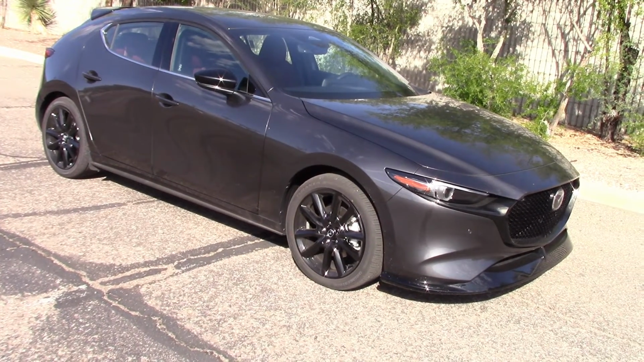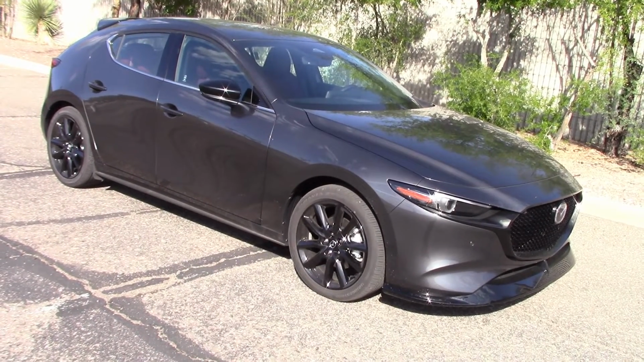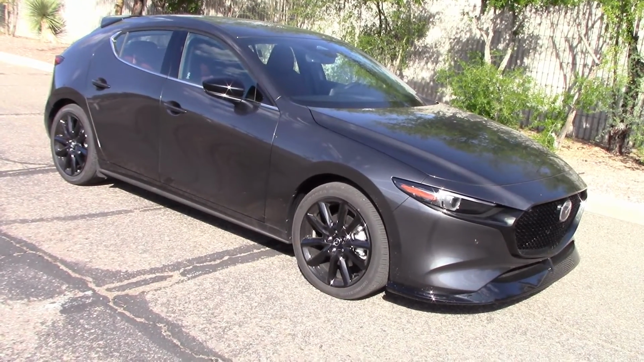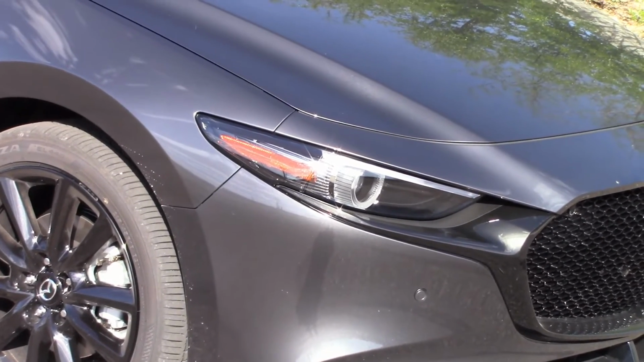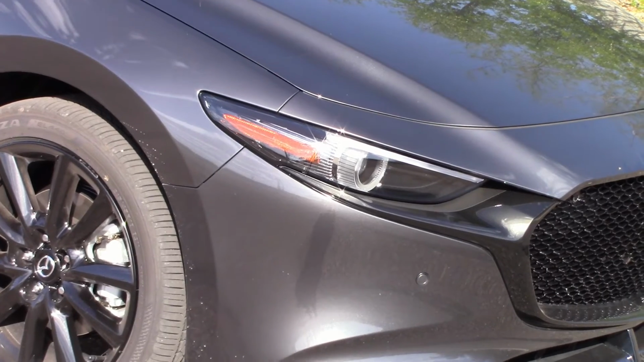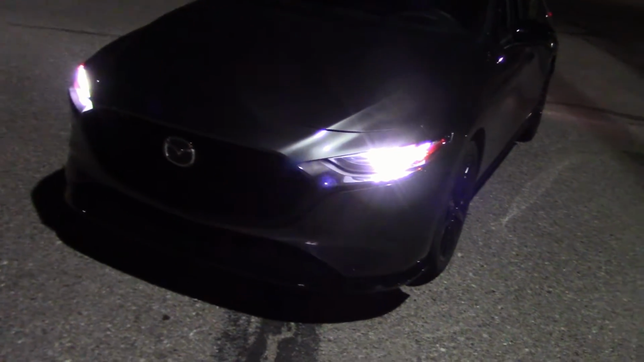Looks like we got ourselves a Mazda 3 hatchback to drive. We did a full week road test on this, a separate video, but here we're doing night drive and headlight test only. So let's get out in the dark and do it. It's dark enough. Let's check out these lights to see what they do.